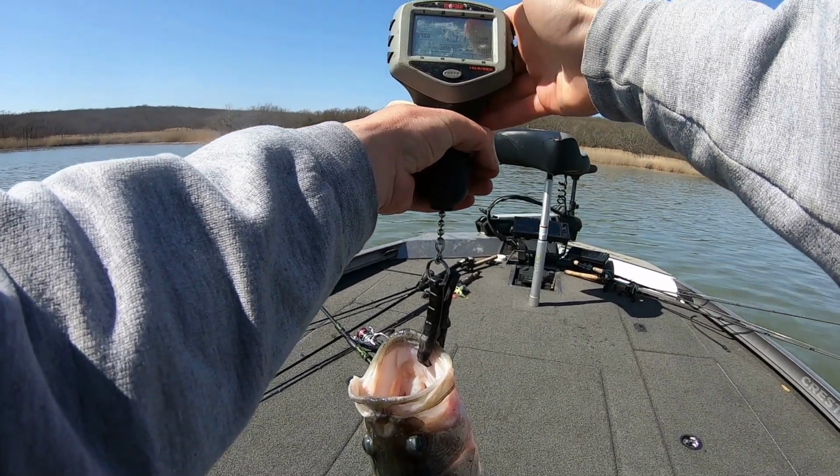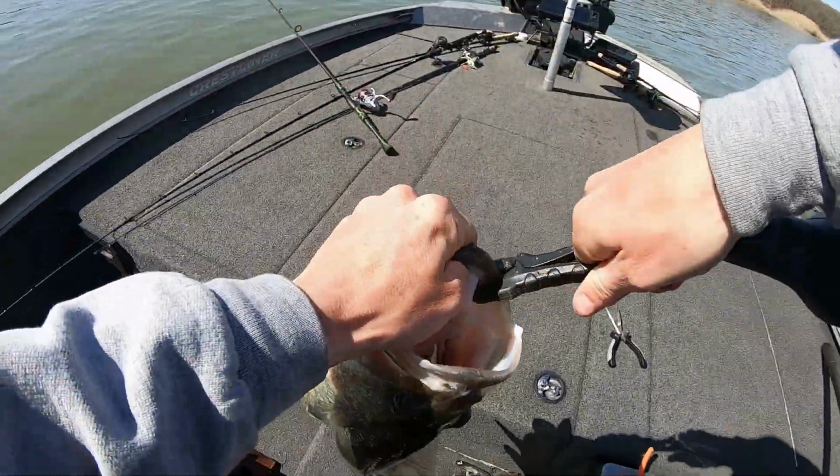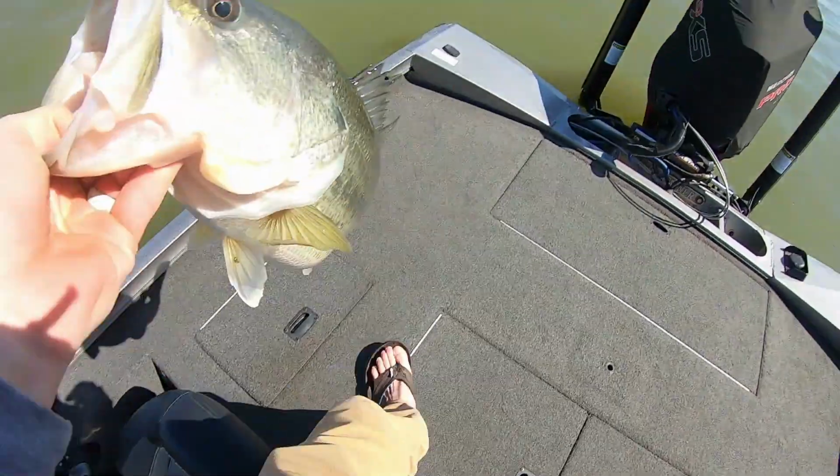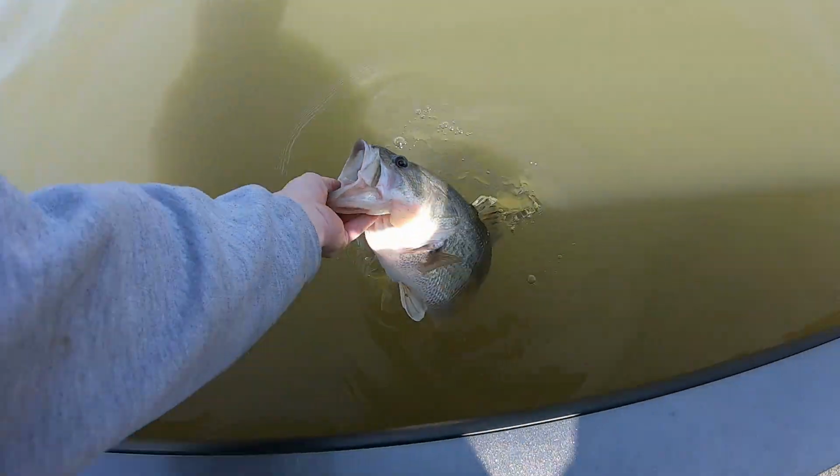4.91. Sweet. Not catching many, but they're the right bites. See you, buddy.